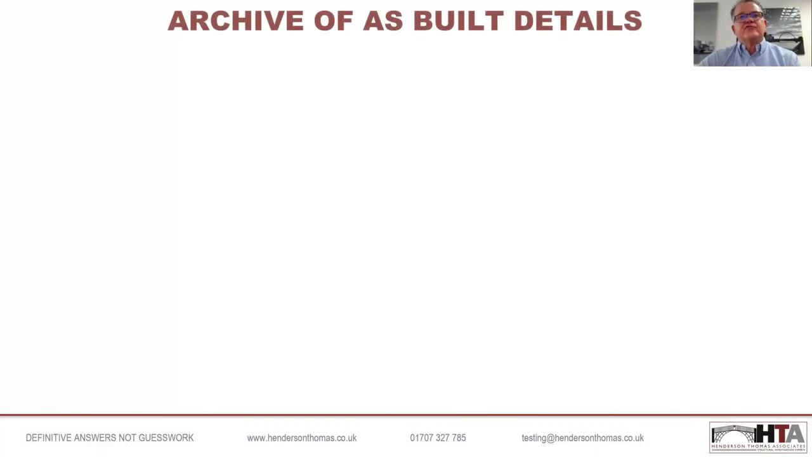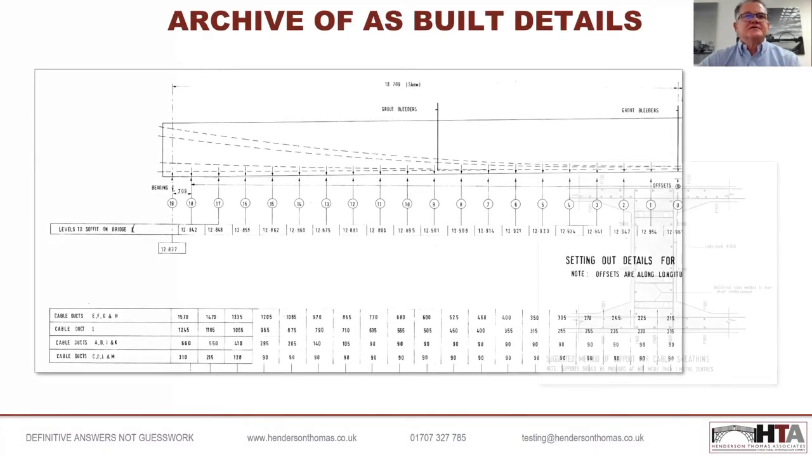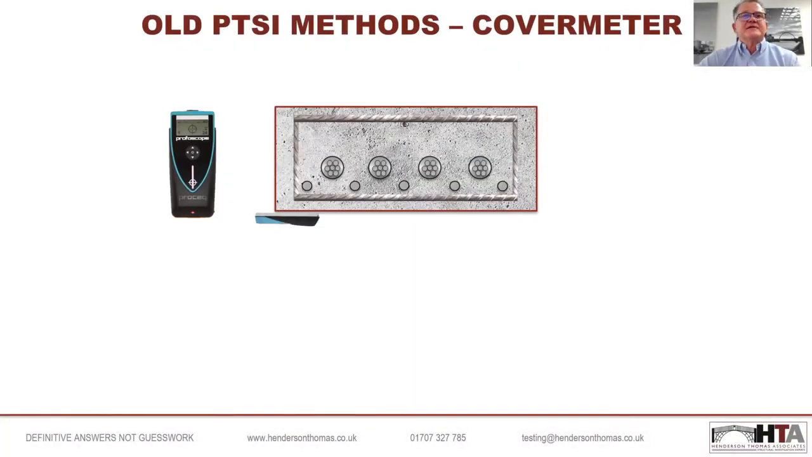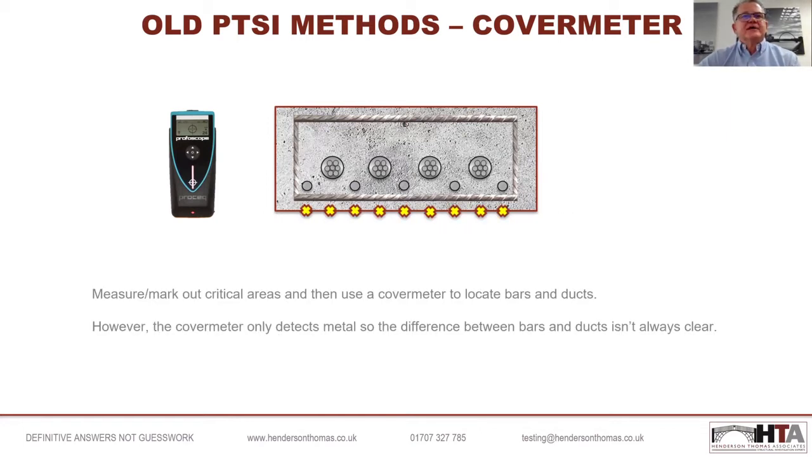And we would then have to go off the drawings to ascertain the exact location of the tendon. The problem is drawings are all well and good, but as we've found in the past, and I'm sure a number of people out there have seen, they're not massively accurate. And so what we have to do is cover meter the area to try and work out where the bars are. However, if the rebar and the tendons are in close proximity, we really can't determine which is which from using a conventional cover meter. We will then mark that up on the concrete surface at a location that the client wants us to investigate the tendon.